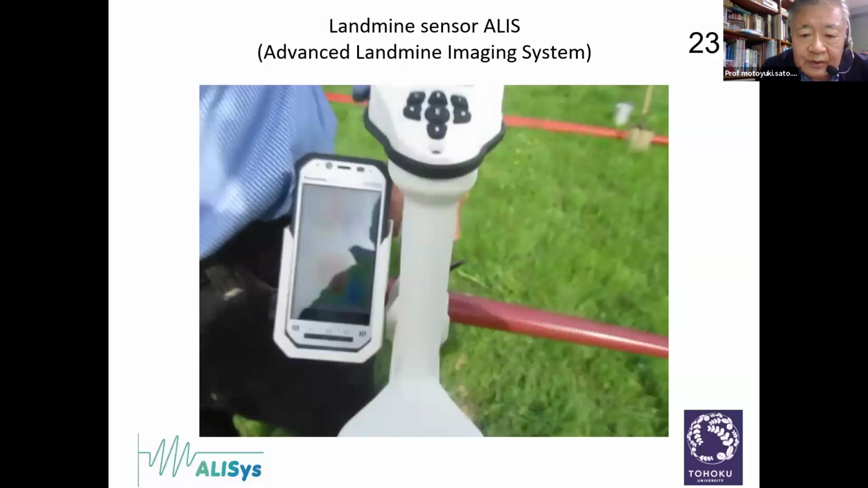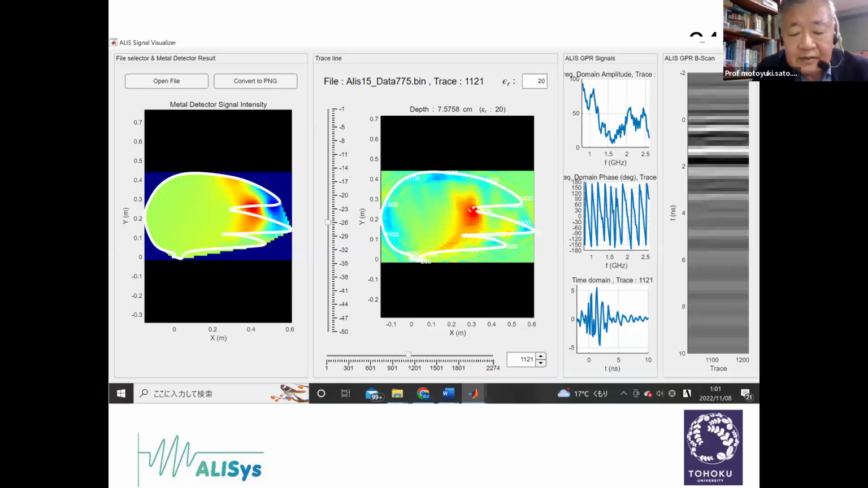Yes, I developed this white and blue sensor. This is the so-called ARIS, an advanced landmine imaging system. This system is equipped with a GPR and an EMI sensor, that is a metal detector. And this sensor can image the object. So this A scan, B scan, C scan was acquired by our sensor.